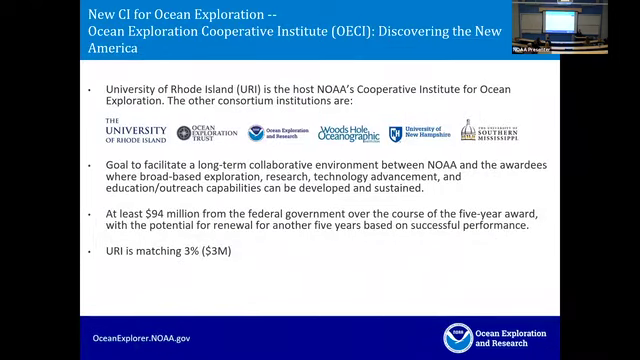This is very exciting. There is a new cooperative institute for ocean exploration that CCOM is a heavy partner of. It's based at the University of Rhode Island, but the other partners are OET, which is also at URI, operating the Nautilus, and then Woods Hole Oceanographic, UNH, and the University of Southern Mississippi.